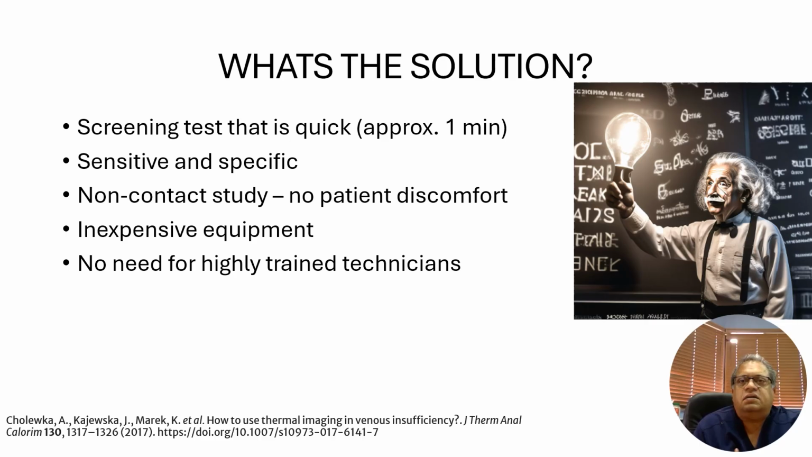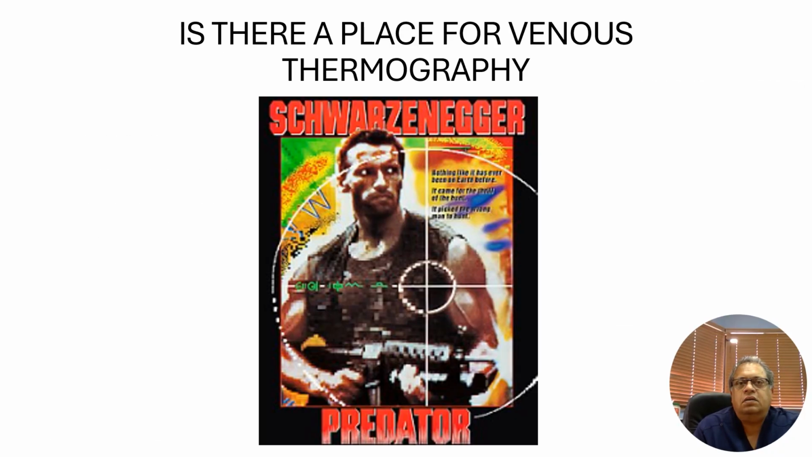So, what's the answer? Maybe a preceding screening test that is quick, sensitive, and specific, non contact with no patient discomfort, involving the use of inexpensive equipment with little need for highly trained technicians. So, is there a screening tool that can be used to obviate these issues and be used as an adjunct to DUS? Thermography may hold the answer.